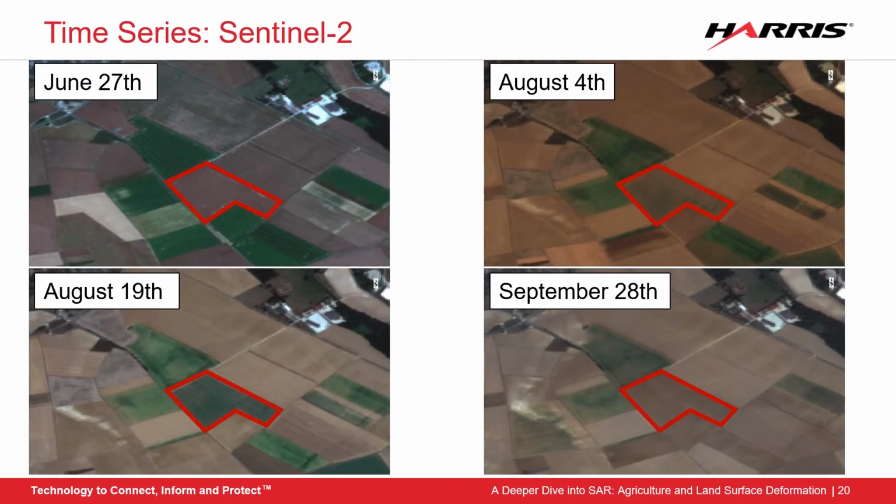On the screen, you're seeing 4 Sentinel-2 images over a field highlighted in red. Over this 3-month period, these are the only usable Sentinel-2 images. And you can see the large gap between the barren field in June and the beginning of growth on August 4th, the greening in late August, and suddenly an empty field at the end of September. We are missing a lot of crucial information about the growth cycle with the limited access of this optical data. So let's see what SAR can give us.